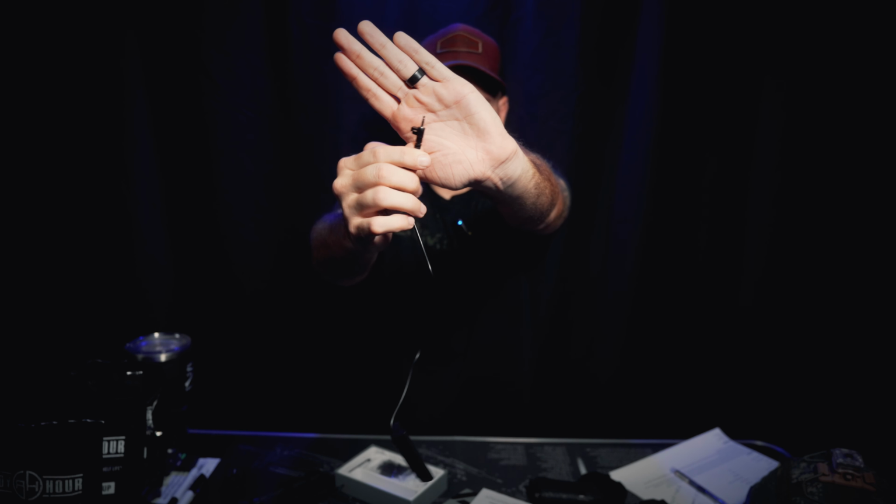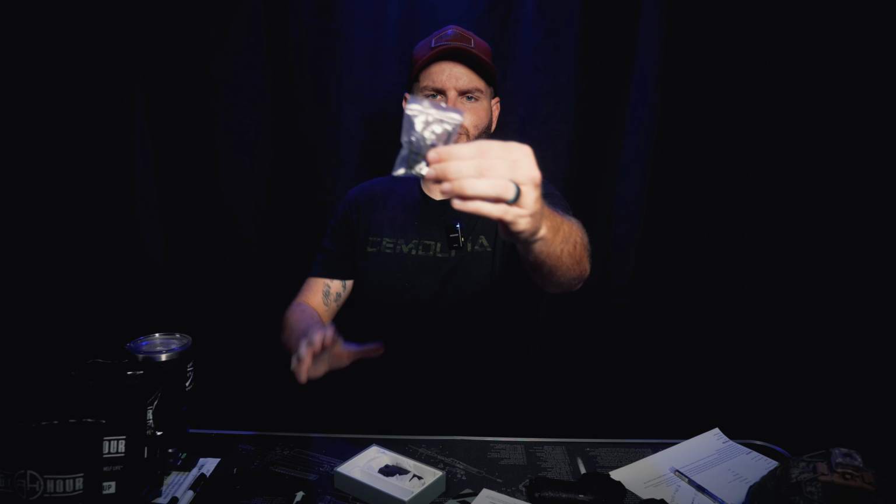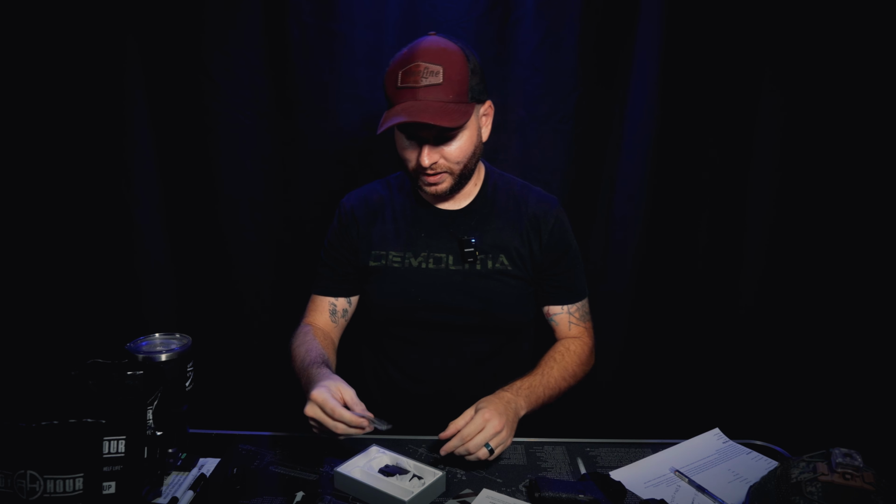Of course, inside the box you've got a user manual. If you want to read it, I recommend going through it. You have your remote switch with a Pic rail mount that it sits right in, and the plug for it, which is not your normal one that you find with like PEQ, DBAL, that you can use with Surefire lights and everything like that. It's not that one. This is more like a 2.5 millimeter jack that is proprietary to the Votatu. It does come with an M-LOK remote mount as well, in case your entire handrail or whatever setup you're using is M-LOK. Comes with a bunch of extra screws, M-LOK, the adjustments, everything like that.